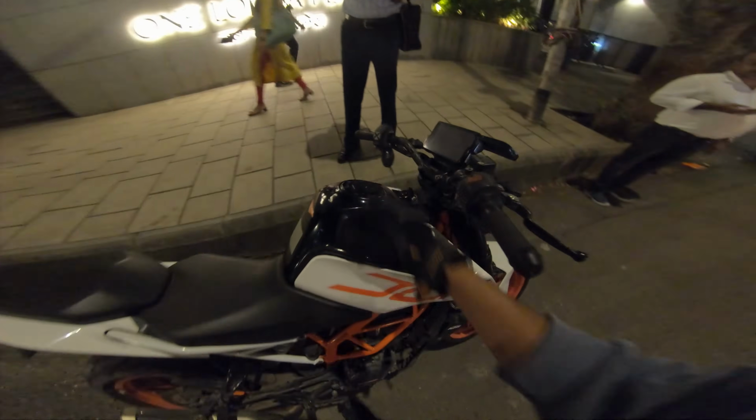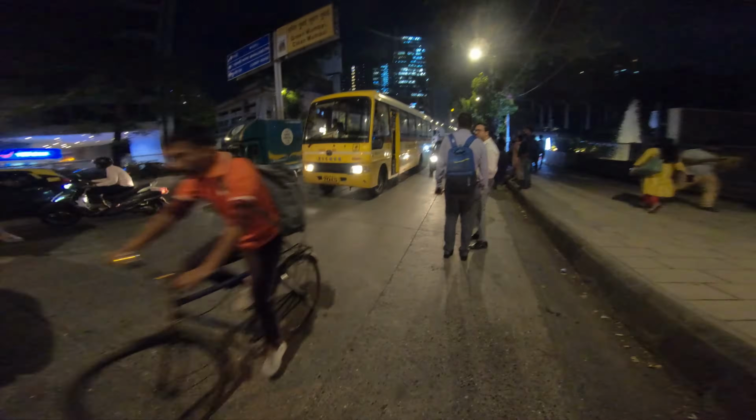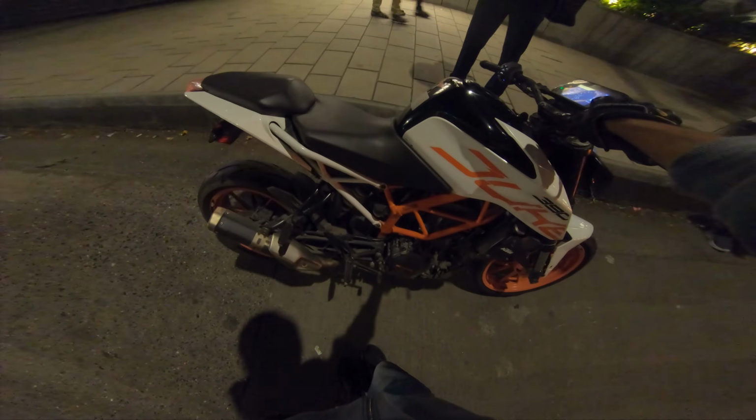After a very long time I'm going to be doing another motovlog, and I'll be taking you all to this peak traffic of Dadar on my new bike, of course. And let's give it a start.